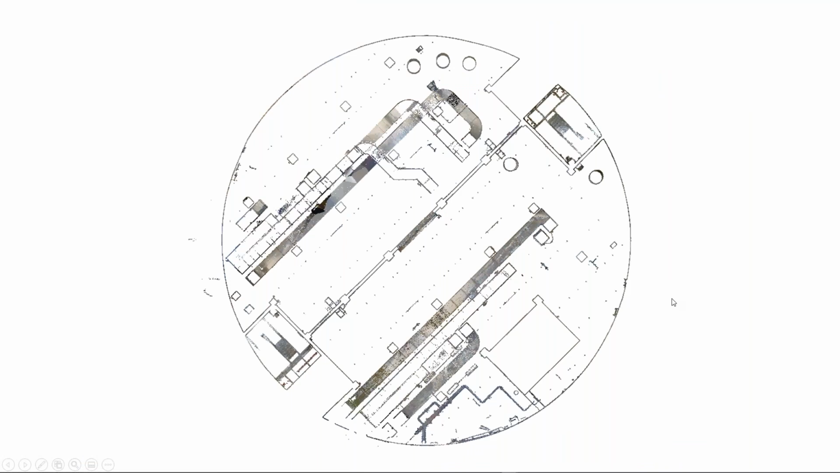This is a view of the floor plan that came from using the VLX. Again, very clear, nice and crisp. Things are nice and refined.